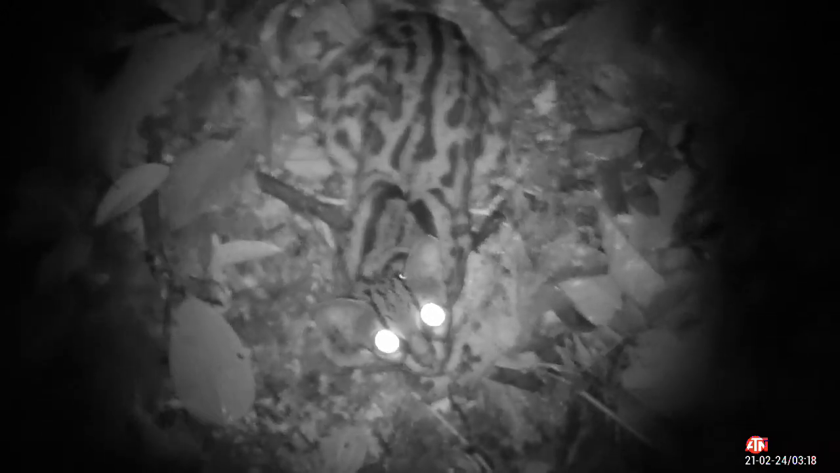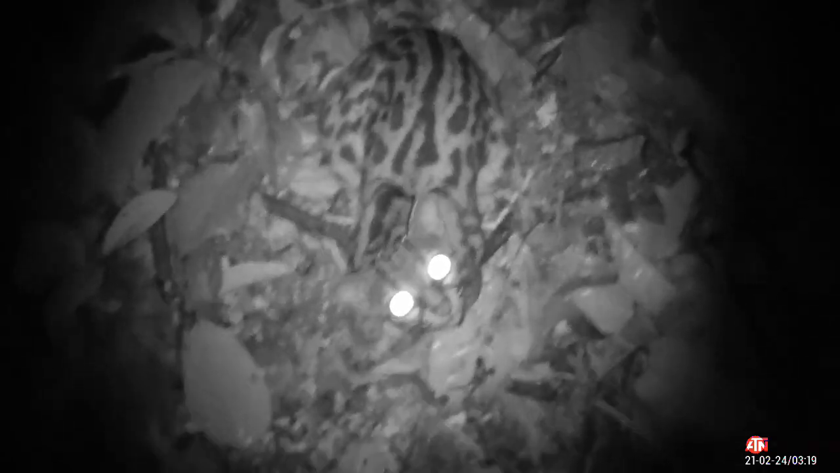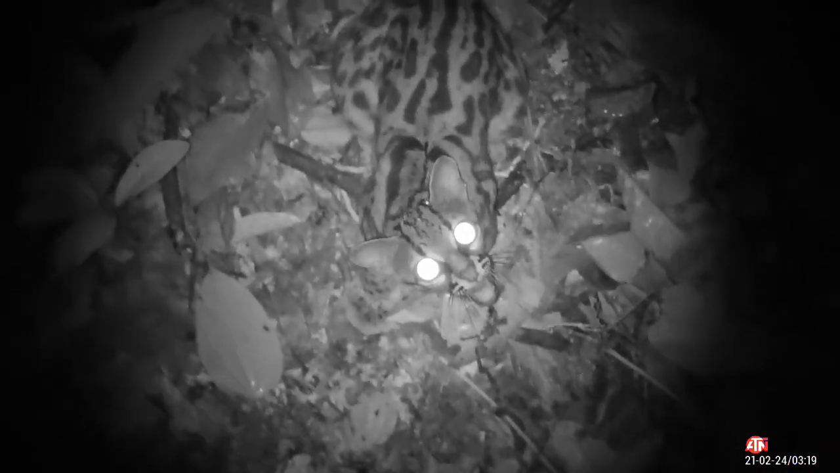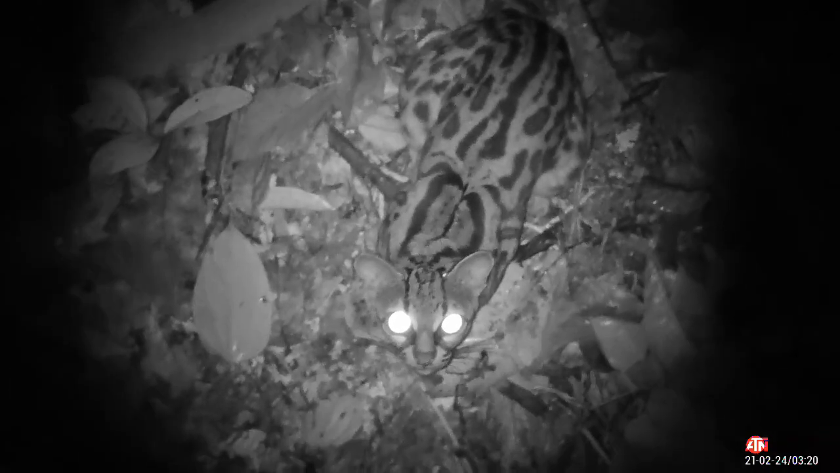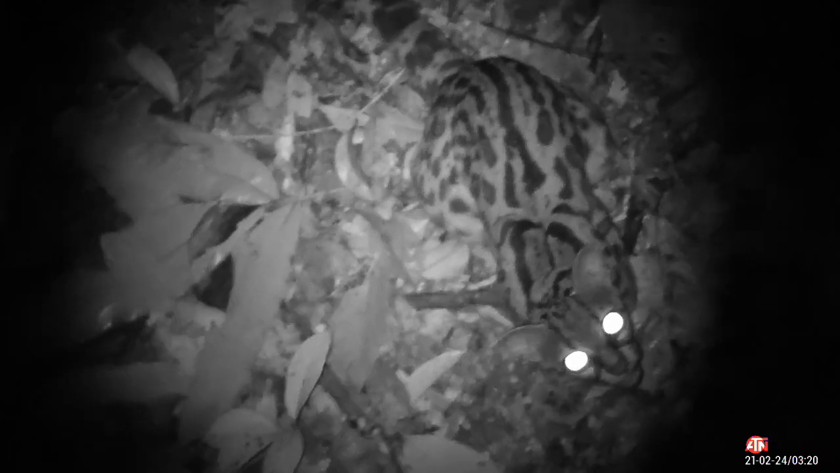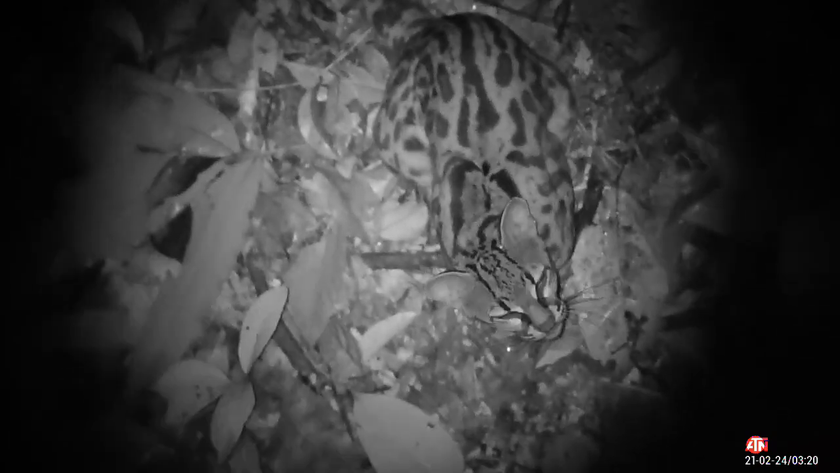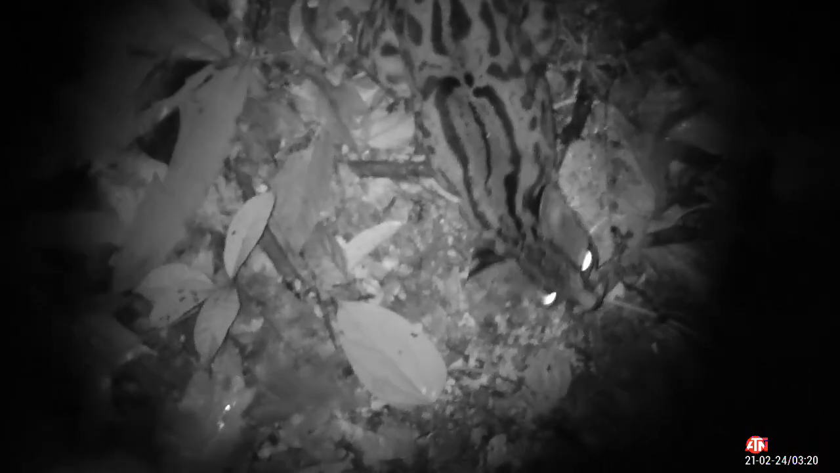Again, I'm convinced that if we were looking through white light, it wouldn't be here. It would run. But it seems totally unfazed. It has a little yawn, and it has a strange habit of winking. We can see it's quite relaxed underneath, just watching, just trying to work out what on earth this thing is in a tree right above it.